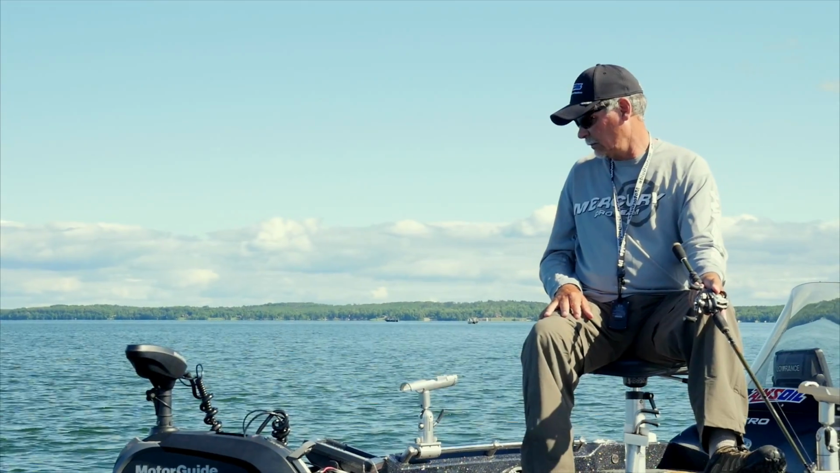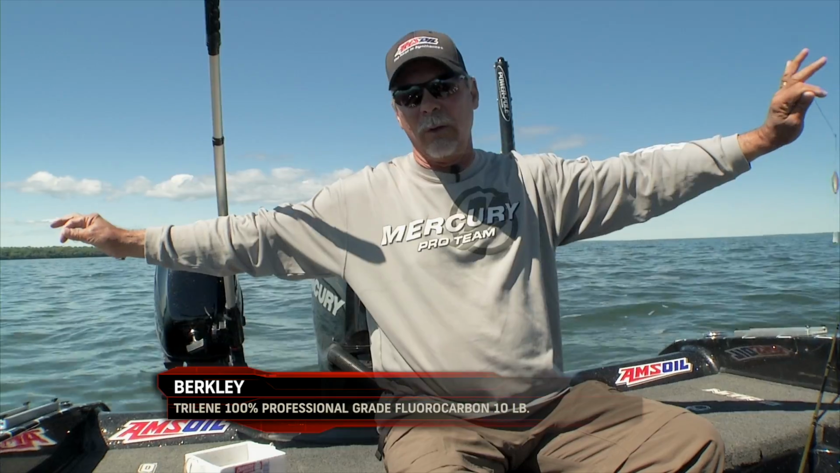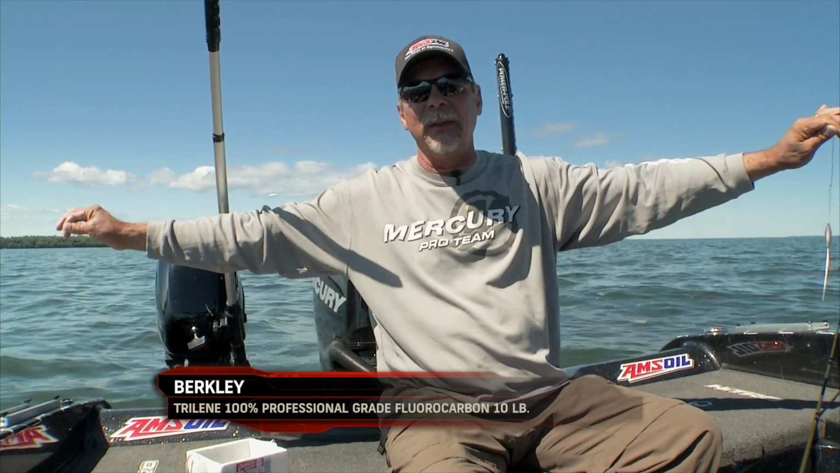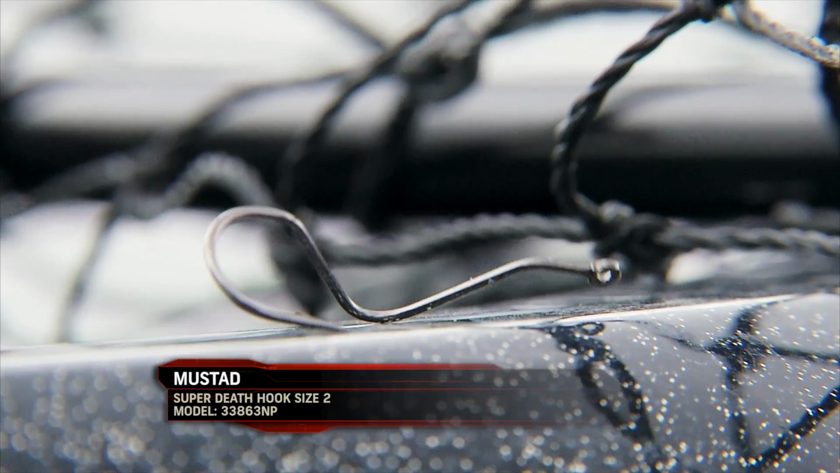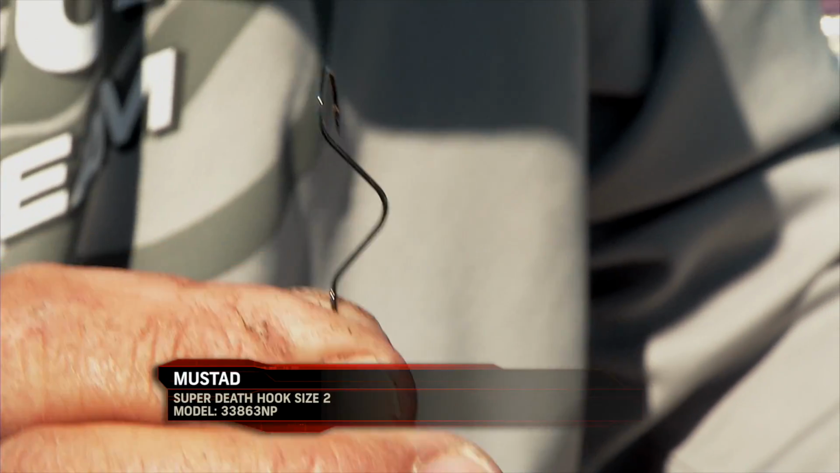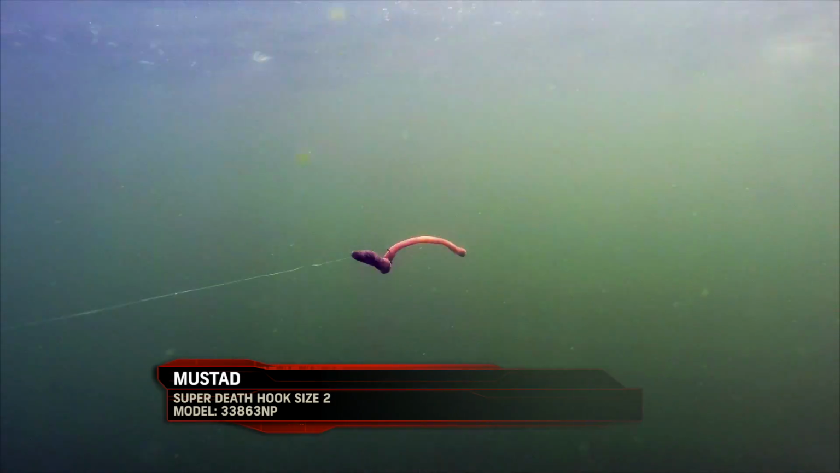I like to use 100% fluorocarbon snell. Normally when I measure it out, I go an arm's distance away like this. So you tie one end right to the bouncer, and then the other end to the business end of the whole setup, and that's the Super Death hook. The Super Death hook was designed to spin plastics and full crawlers. So it's a much more aggressive bend.